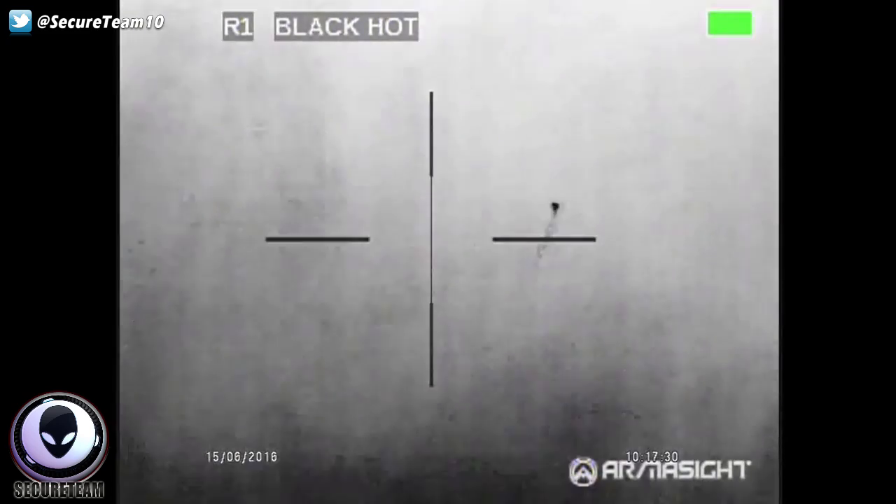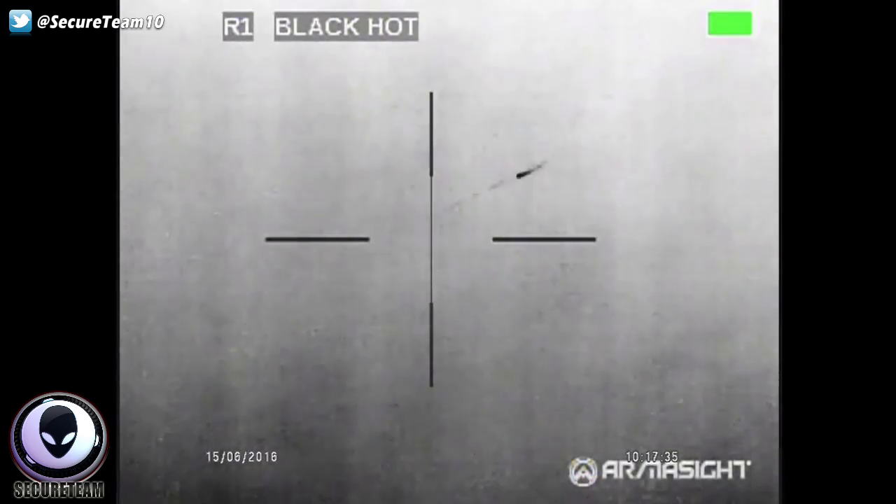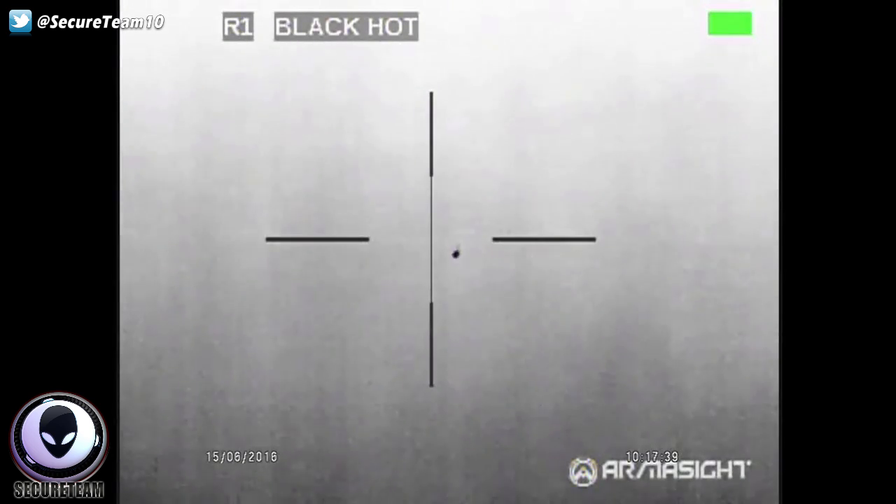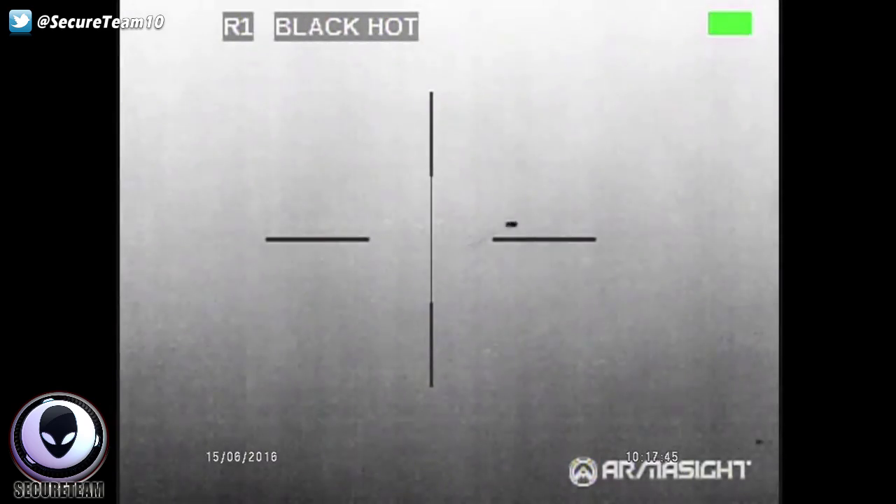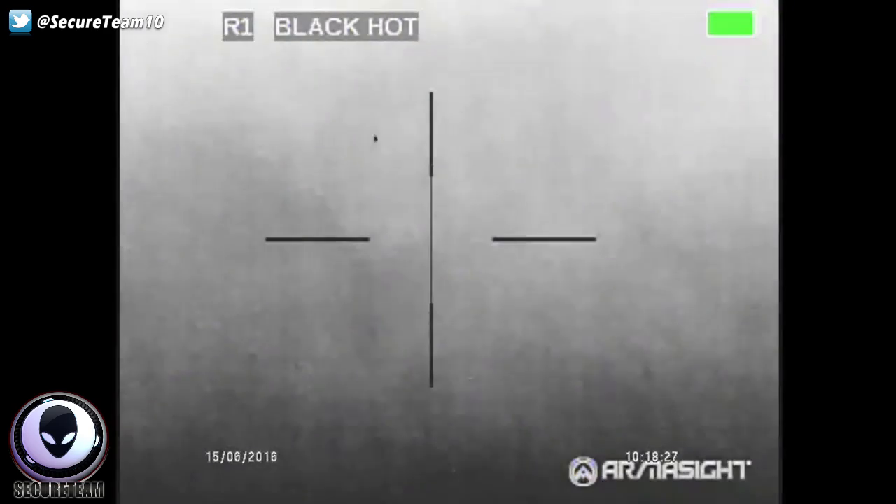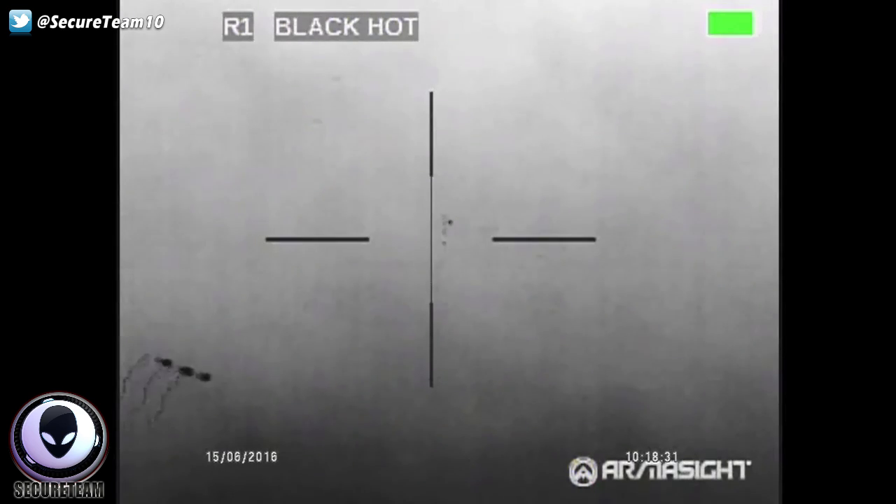This thing's big and it's up high. It's like it's in the atmosphere because it's below the heat waves, but this thing's up there high and it's not going anywhere really. It's just hanging around, hovering and moving a little bit. I mean, it was over there, now it's over here. You can't see it, it only gives off heat. Oh, it just took a jog to the right.